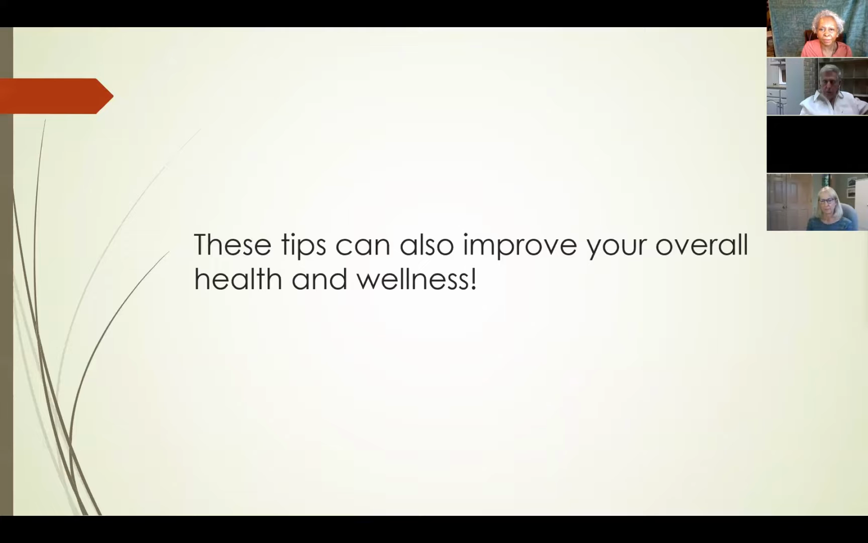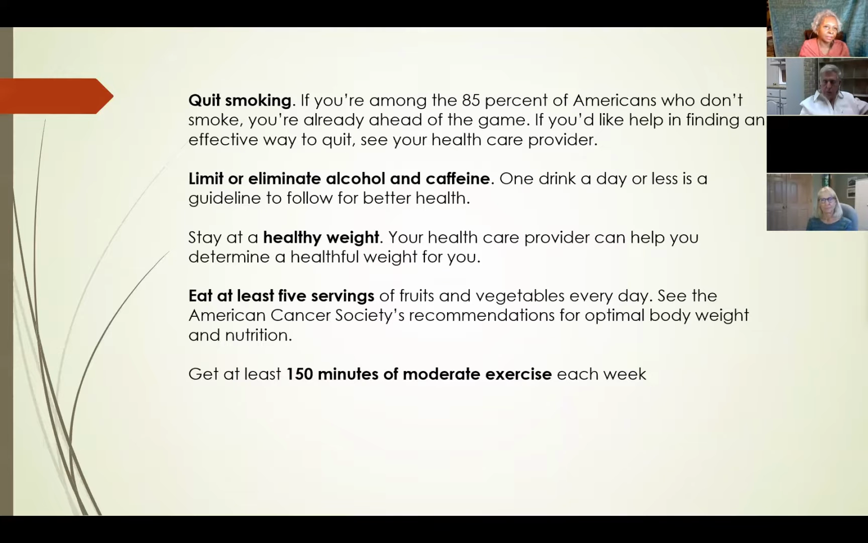This next piece is just common knowledge. If you want to help your breast wellness, a lot of people have quit smoking. I know that there is this craze to quit smoking. So you want to limit alcohol and caffeine, and then you want to keep it at a healthy weight. We always encourage that you eat at least 5 servings of fruits and vegetables every day. And there's so many ways to get that in.